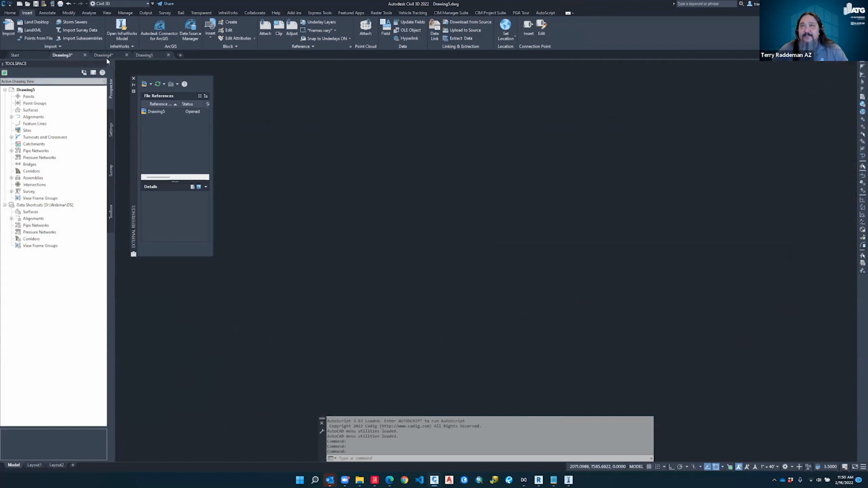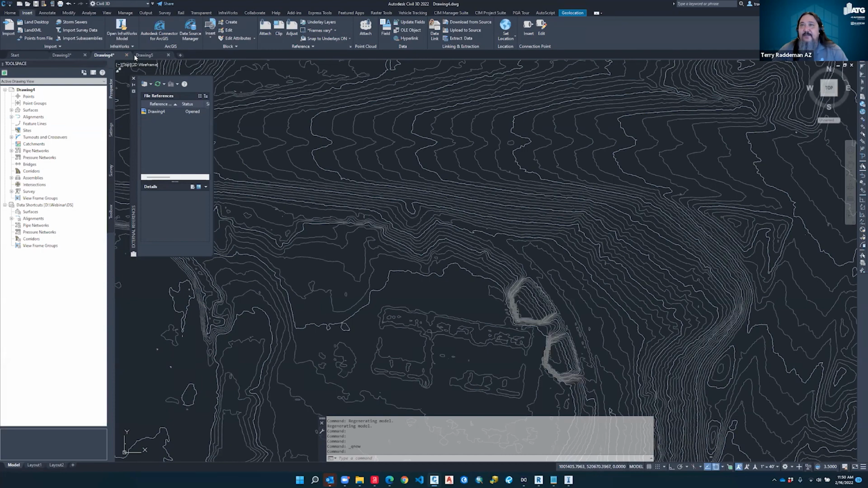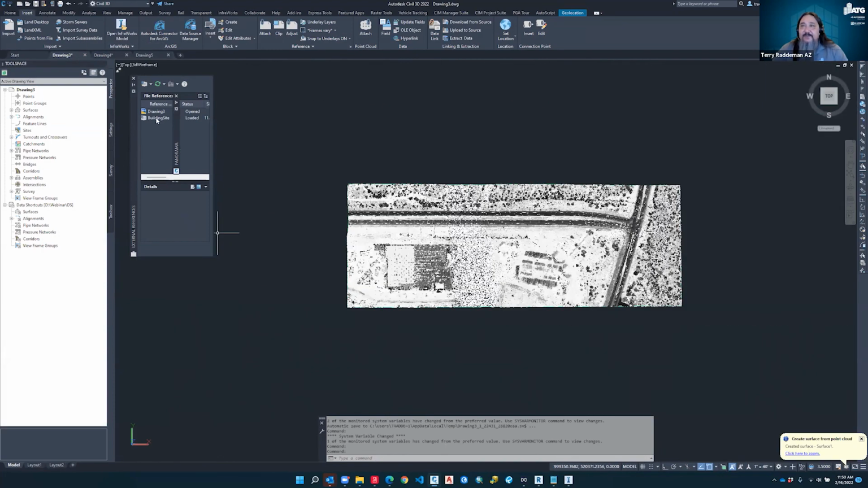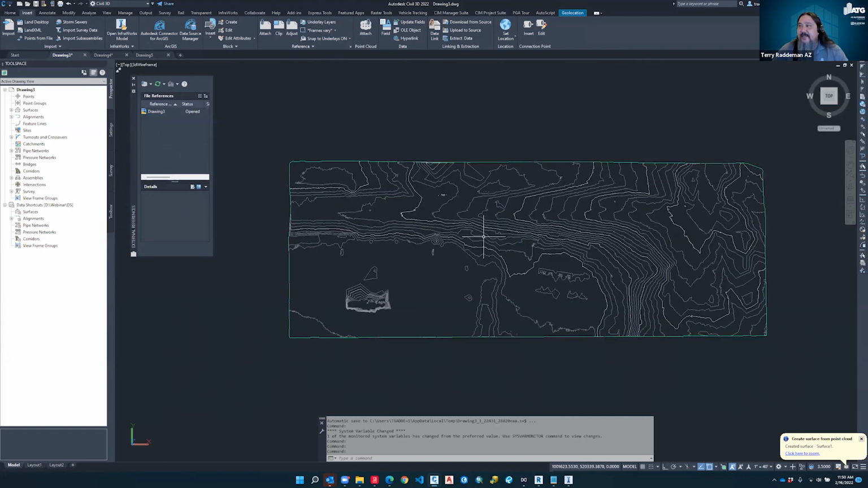So let's go back to our previous drawing here and look at the surface that it's built with our point cloud tool in Civil 3D using the kriging method. So again, I'm going to detach that and look at this.